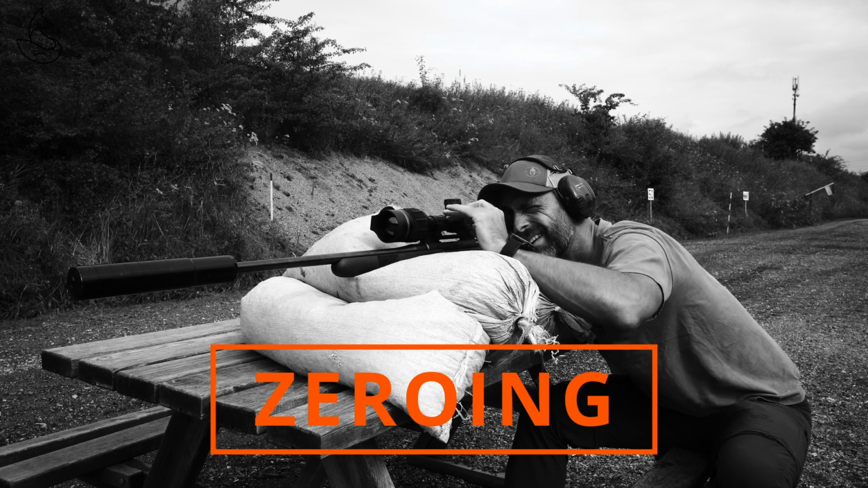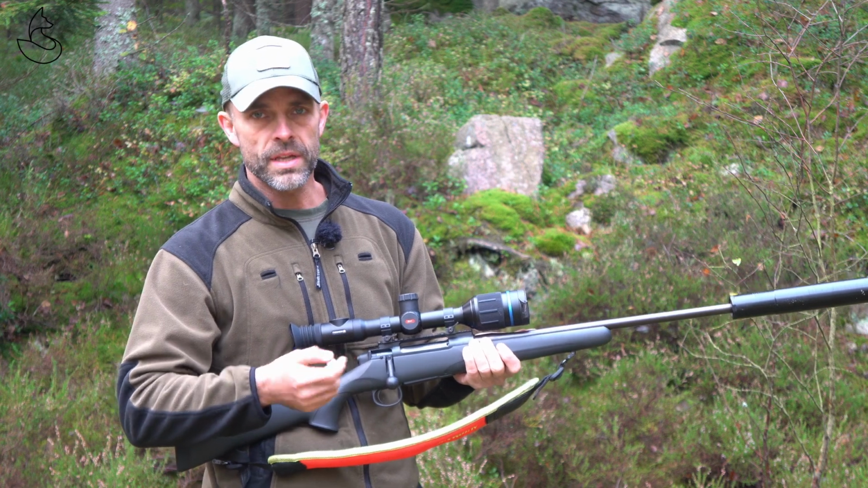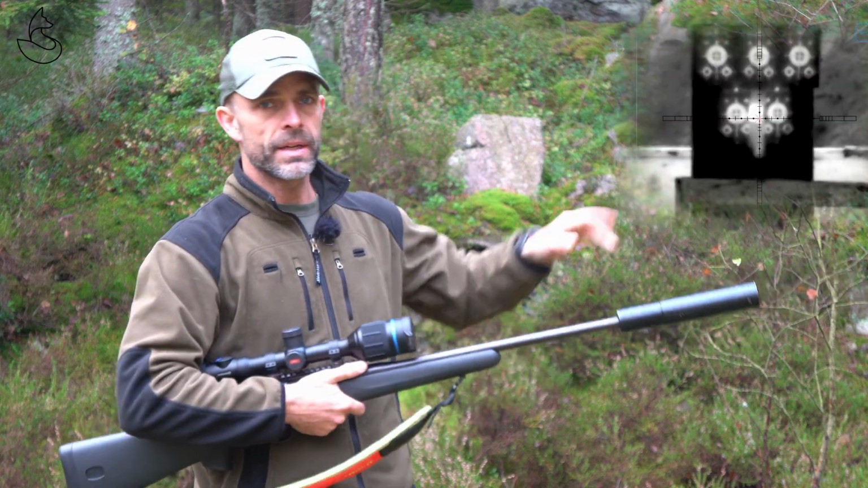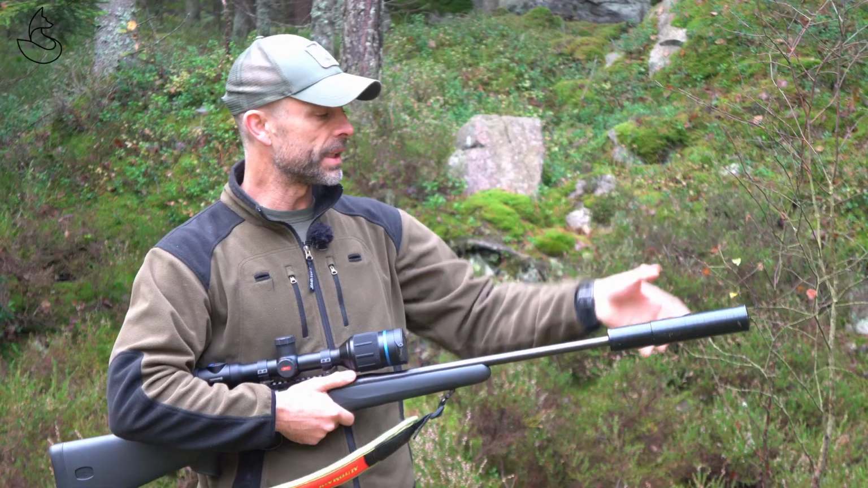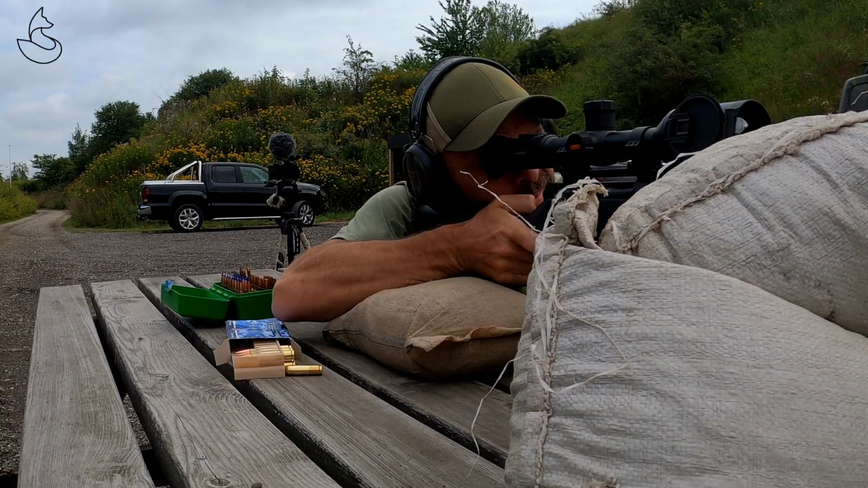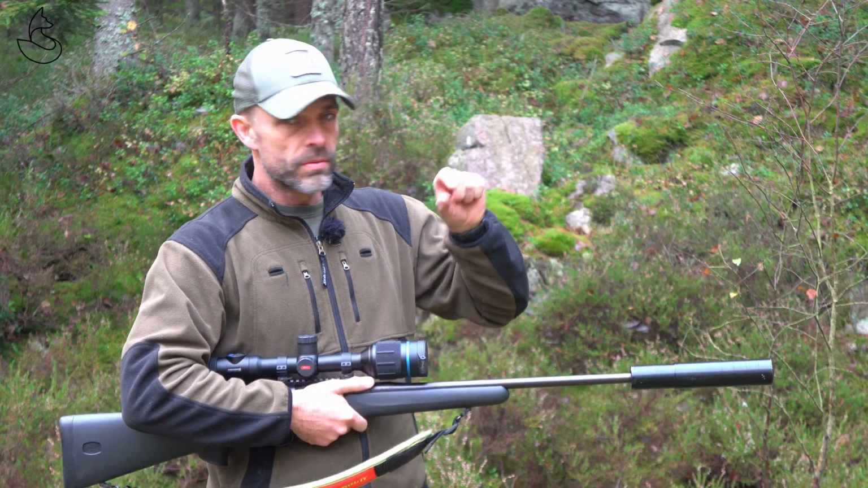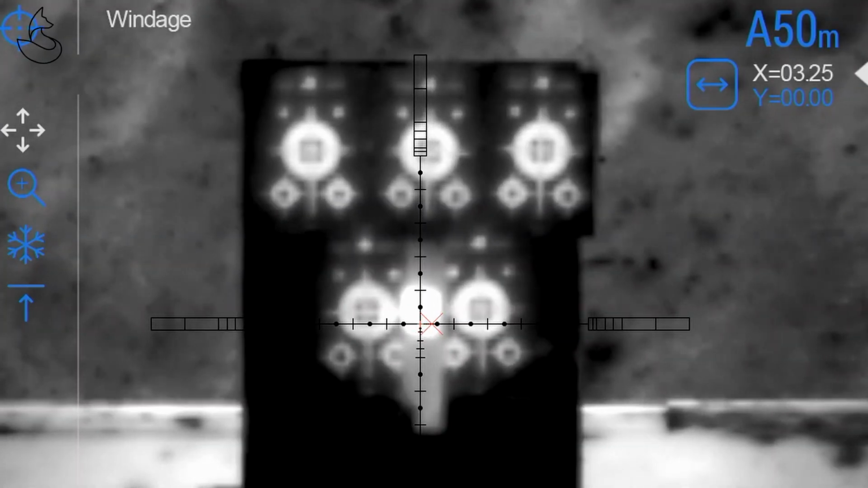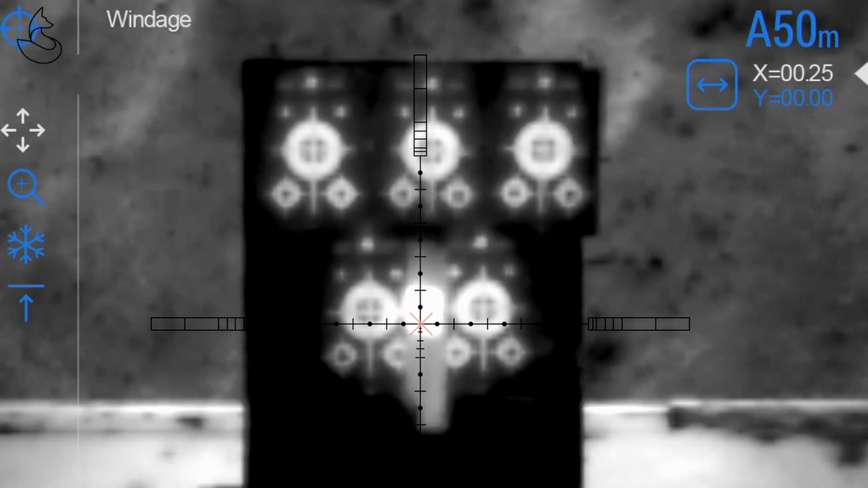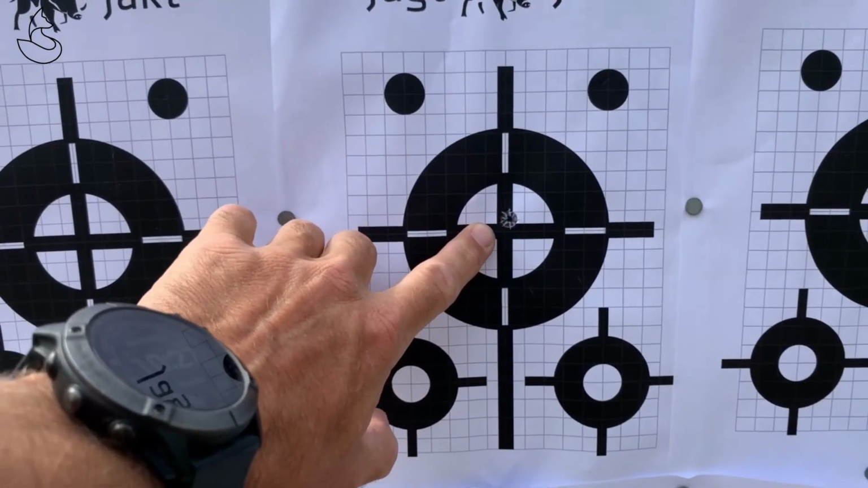When it comes to zeroing in this device, that was very easy. I had bought some heat pads, hand warmers, but I didn't need them because on the paper I could differentiate with the scope the difference between the black and the white, because the sun was shining and the black just illuminated completely. So it was very easy. I took a few shots and then I corrected with the electronic correction. So you simply take one reticle, put it on where you are and one where you want to be, and then it simply moves it by itself. I went the wrong way the first time, but then I got the point, and in maybe 4 or 5 shots I was zeroed in at 50 meters.